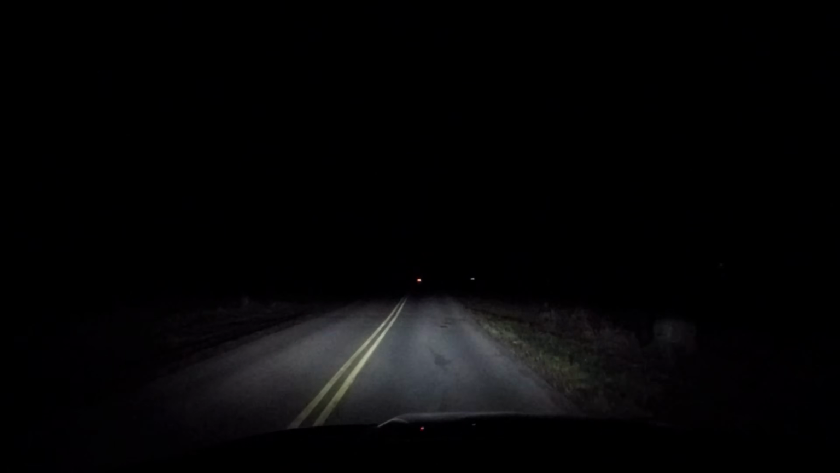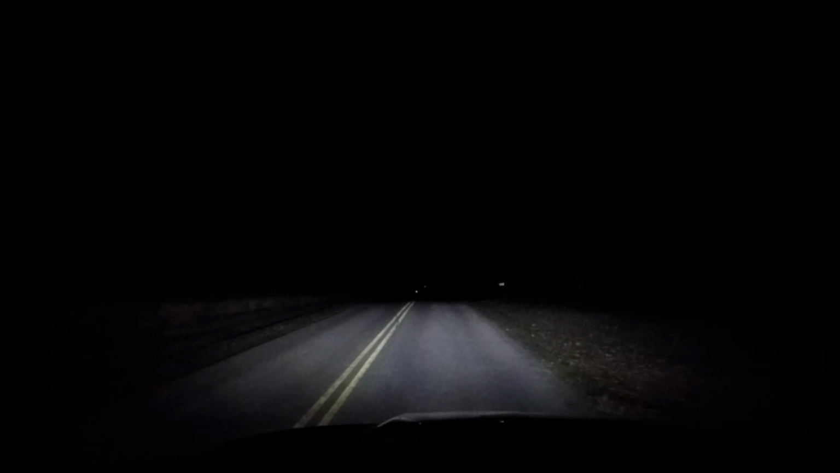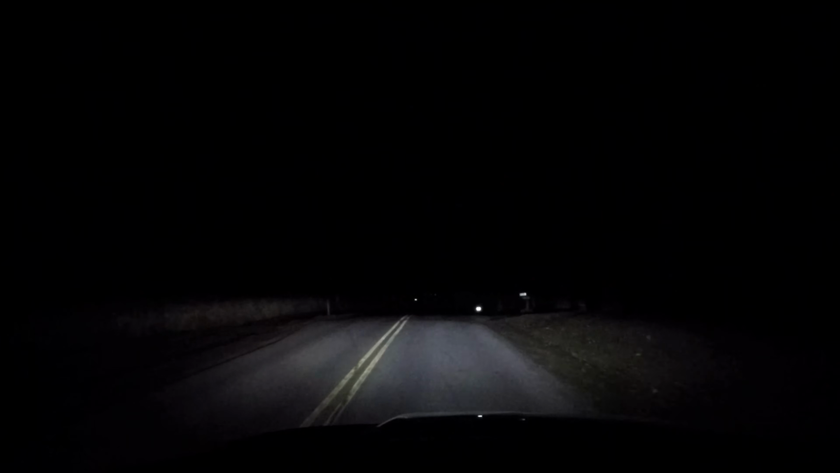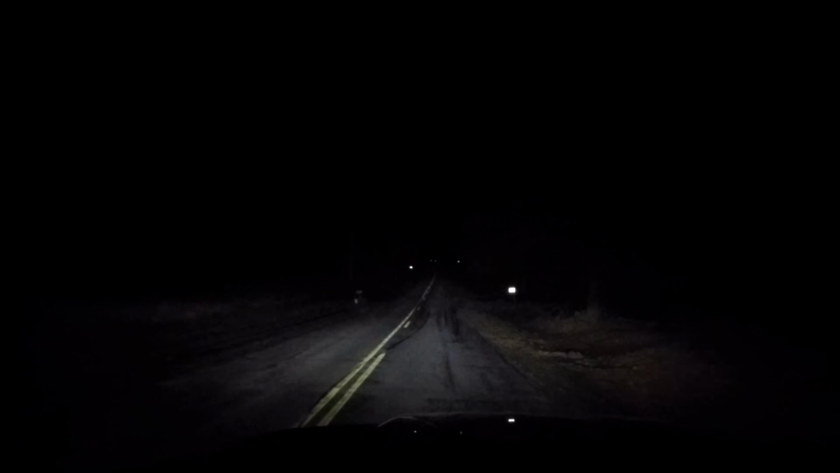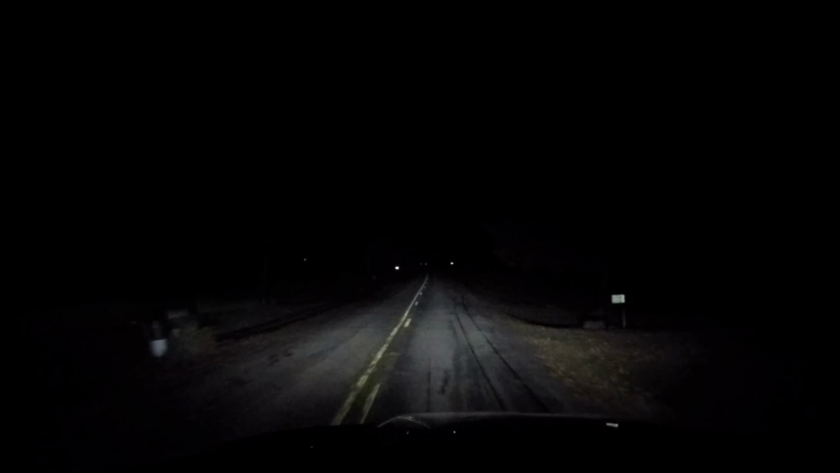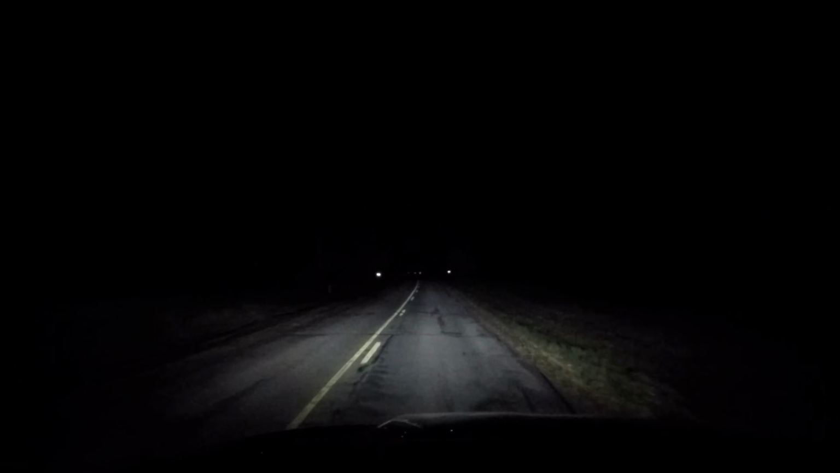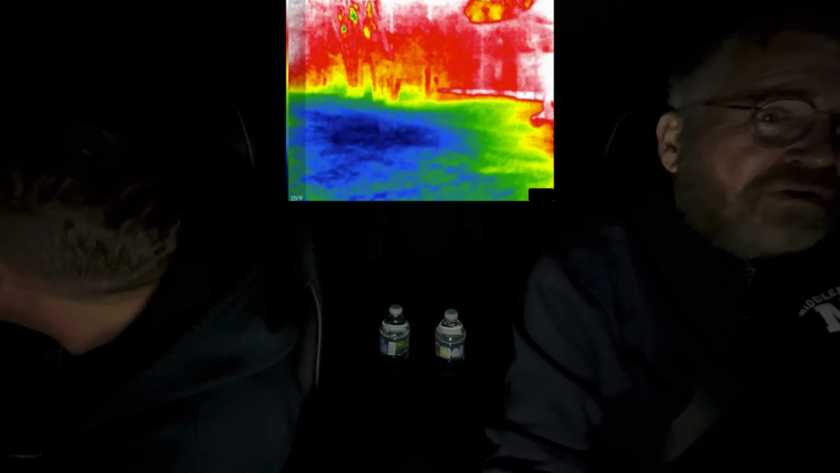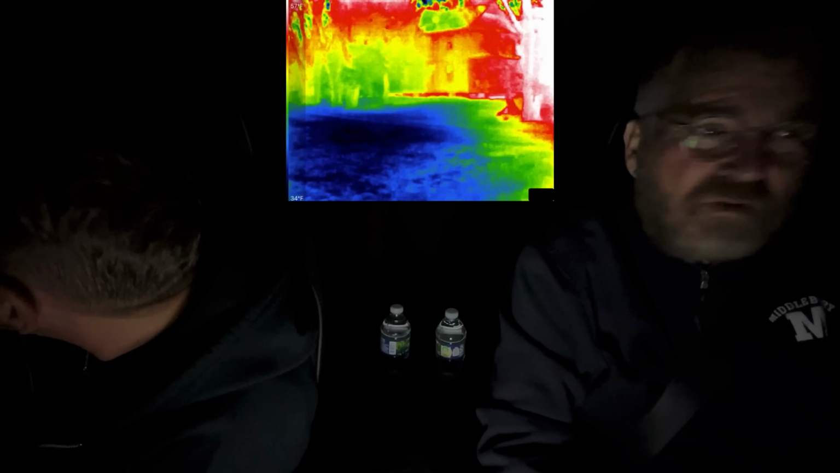Nothing here. Why don't you get on your side? There you go. All right, we are doing the thorough sweep here from the west side of Bray Road all the way to, I guess, the east side, which I'm guessing is about 5 miles, 4 miles. I see something. You see something? Sure. All right, hold on. Back it up or stay? Yeah, no, back it up.